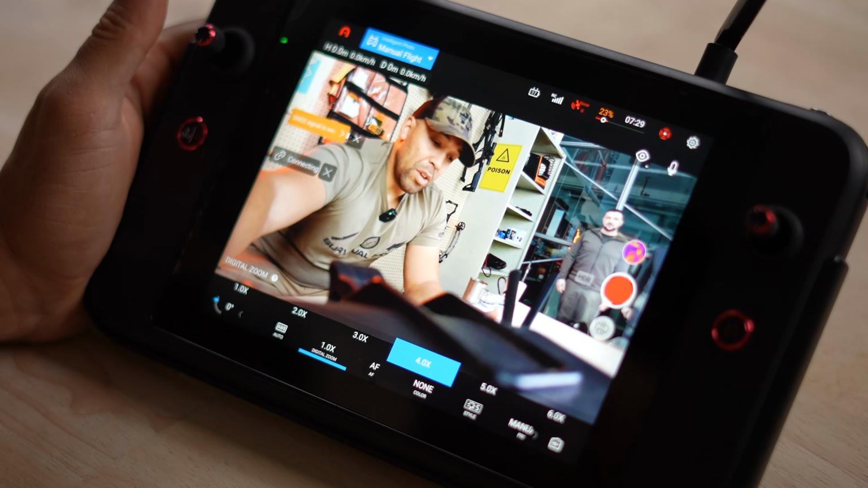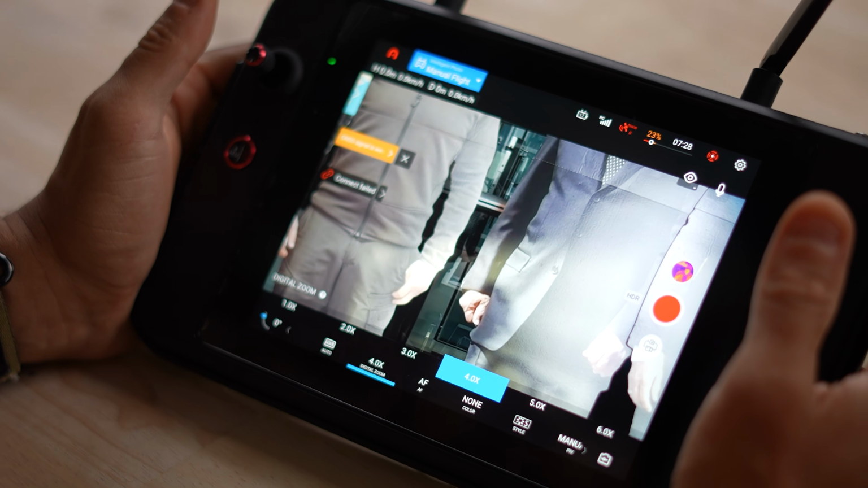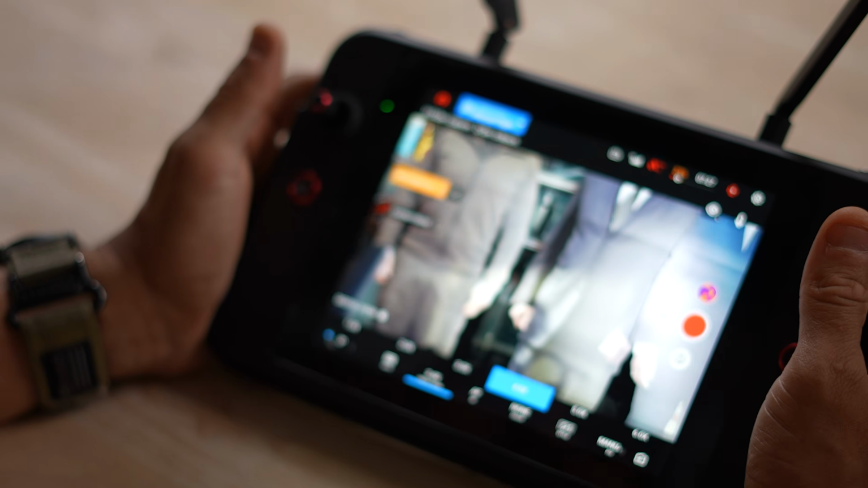So let's just zoom in on Zelensky over there. I know you guys love that. That's our 4 times zoom on the crotches of Vladimir Putin and Zelensky. Okay, so now we can zoom out.